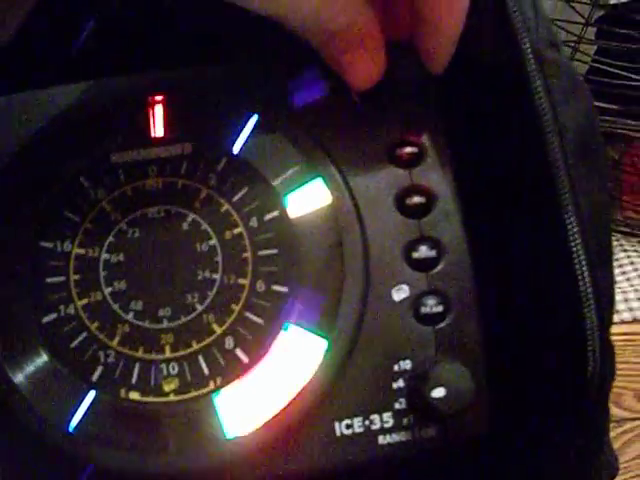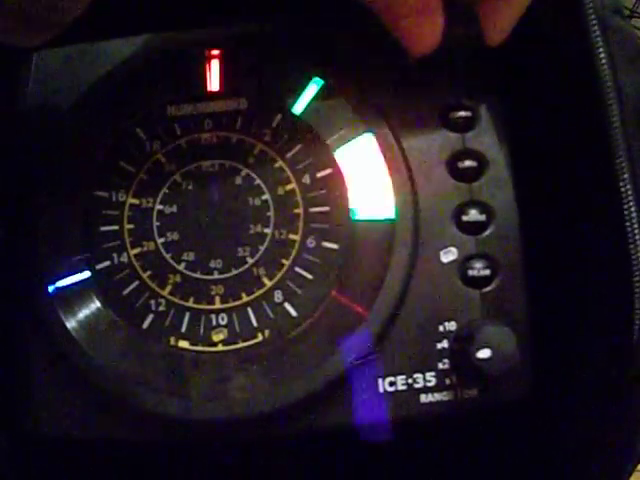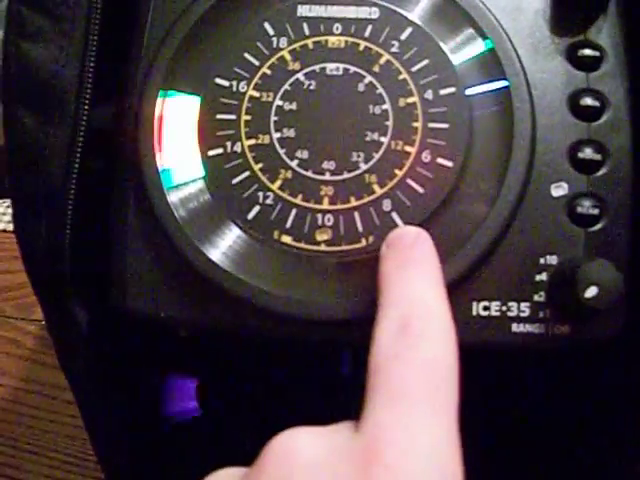Oh, wait. There's zoom, go to that, and then 20. Today I kept it right about there, because I was fishing in about 8 feet of